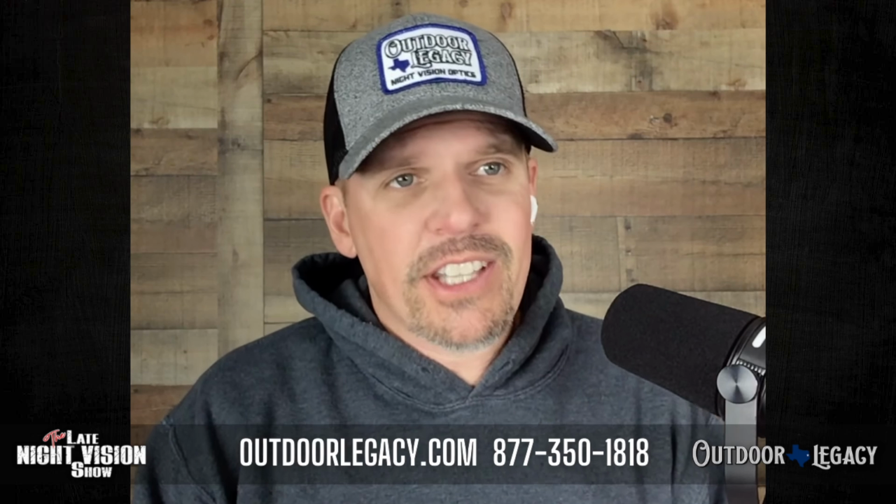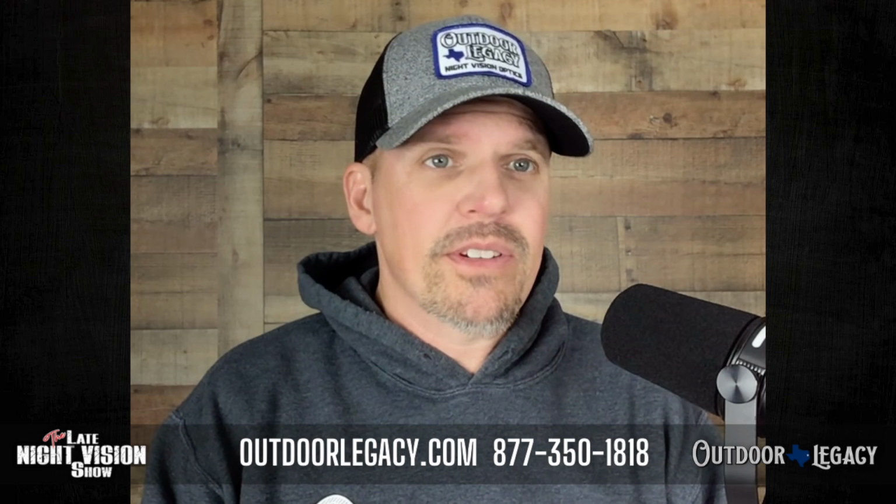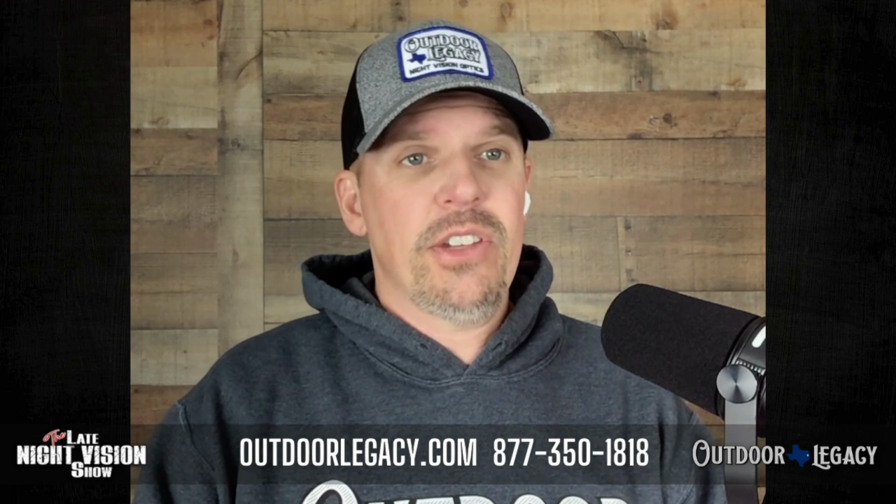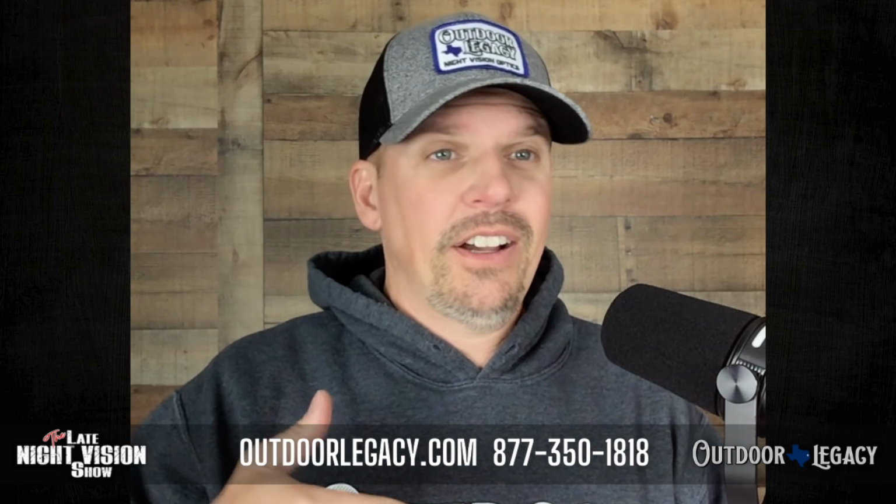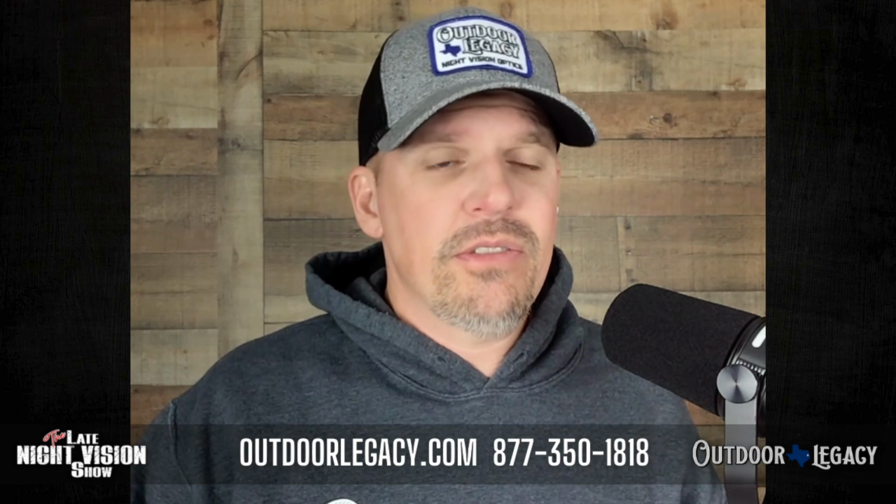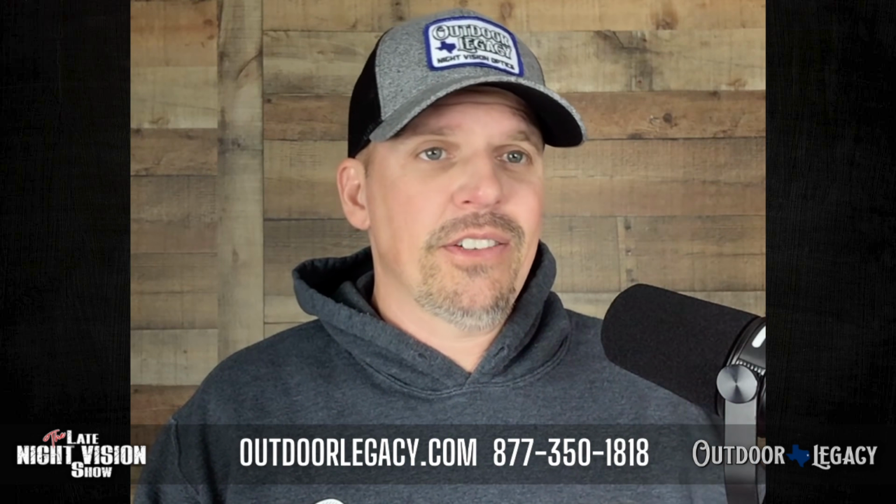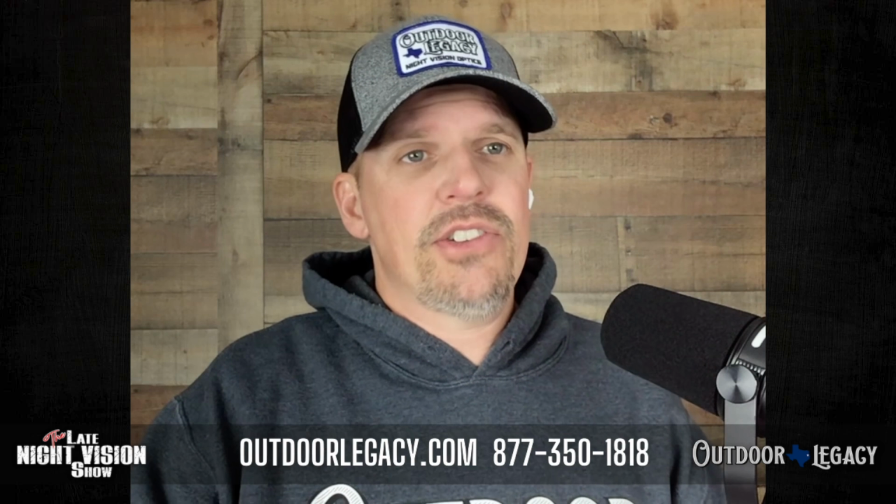So love this scope. People say, who's it good for? I think the 3 Power definitely is the market at this point. It's the all-around magnification that most people want. There are people who are hunting in brush, woods, thick stuff, maybe shooting fox or coyotes or varmints at close ranges, maybe at their chicken coop or corn feeder, and they don't need this much magnification.